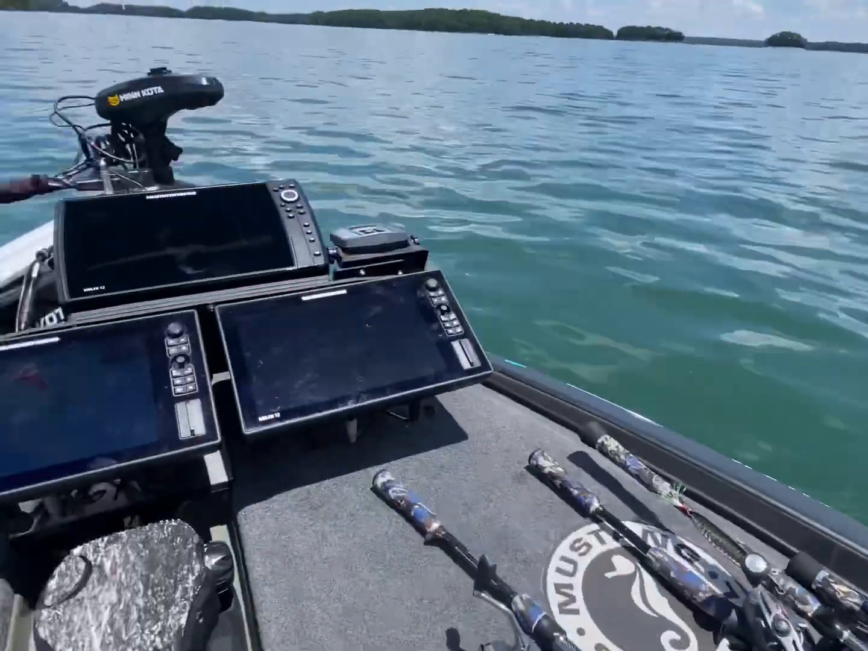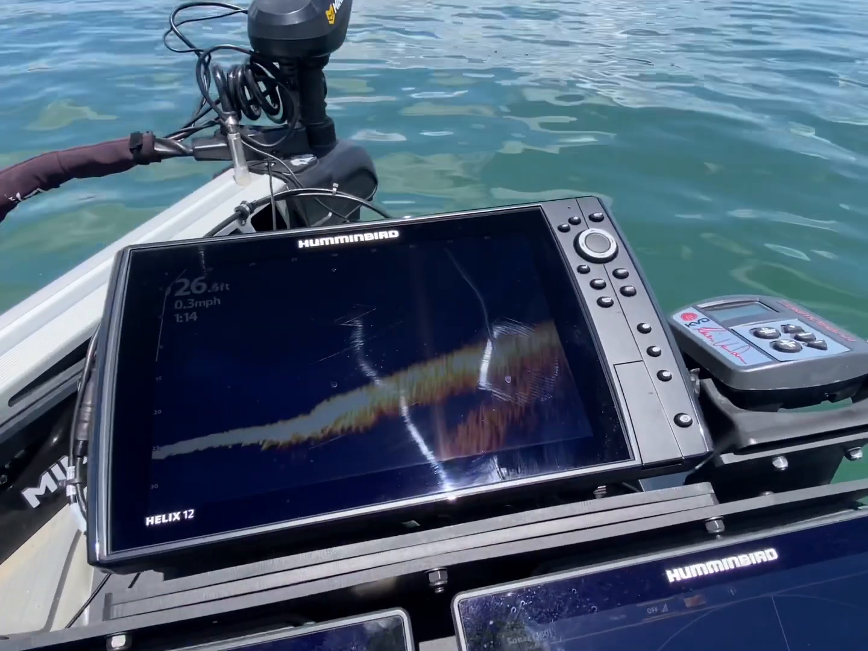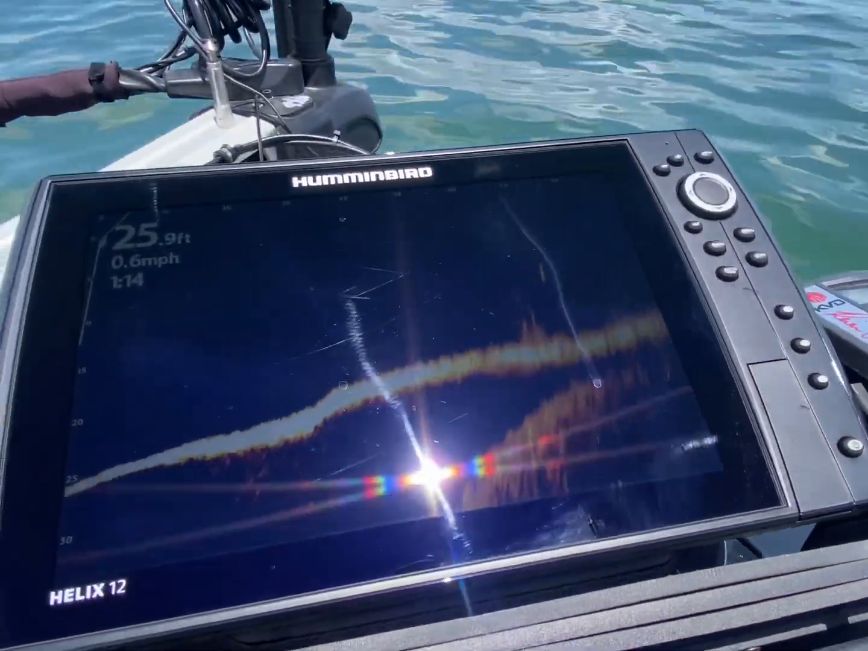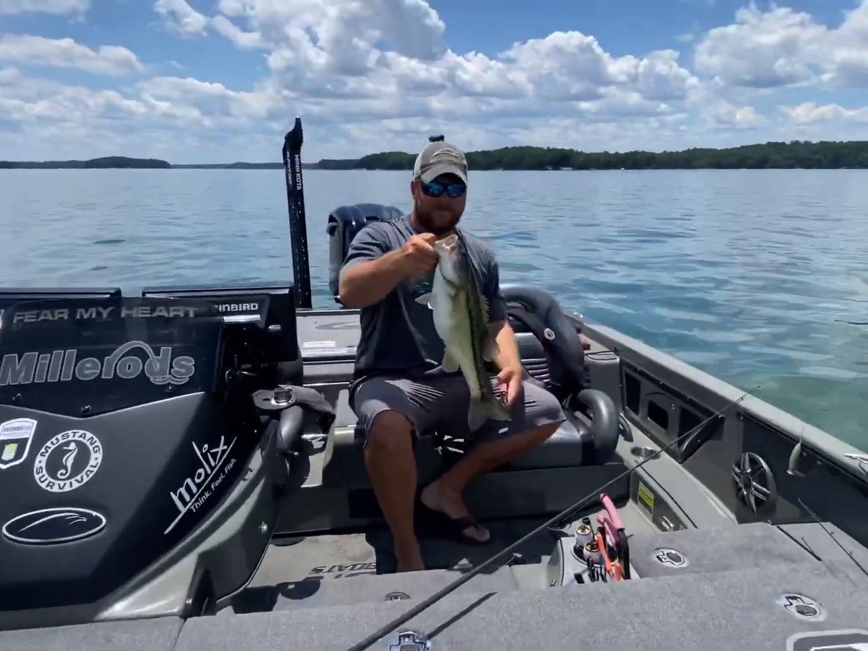Second spot, and like Trent's calling fish coming up off the brush. It's been absolutely insane. You can see as I turn there, we watched them come up real time. Pretty special. That was cool.